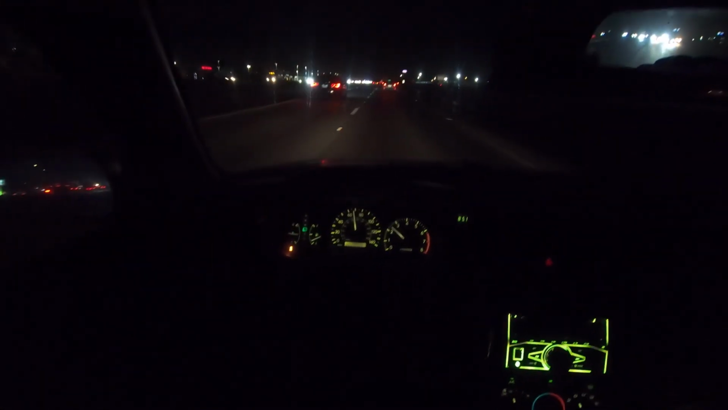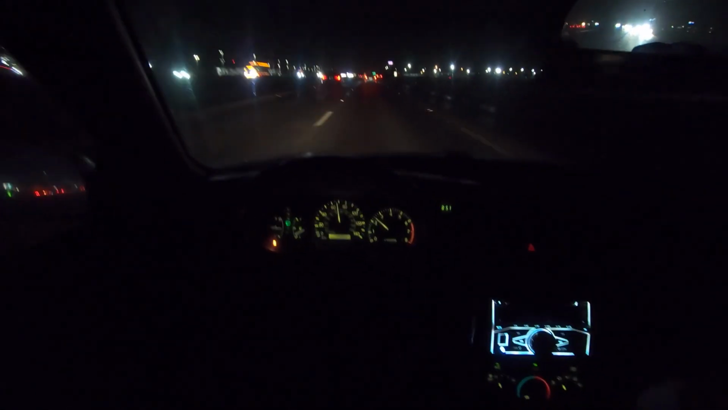So lame. That song is not that good. Oh my goodness. I thought it was okay. Look at that sick ass truck. Dude, I miss those trucks.